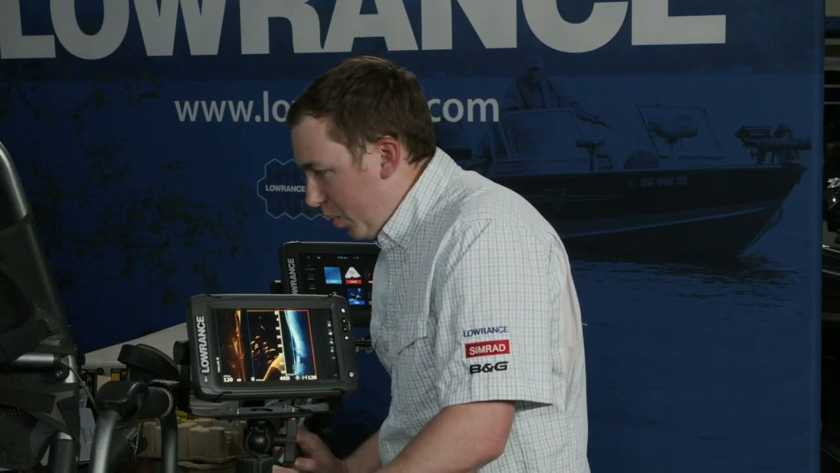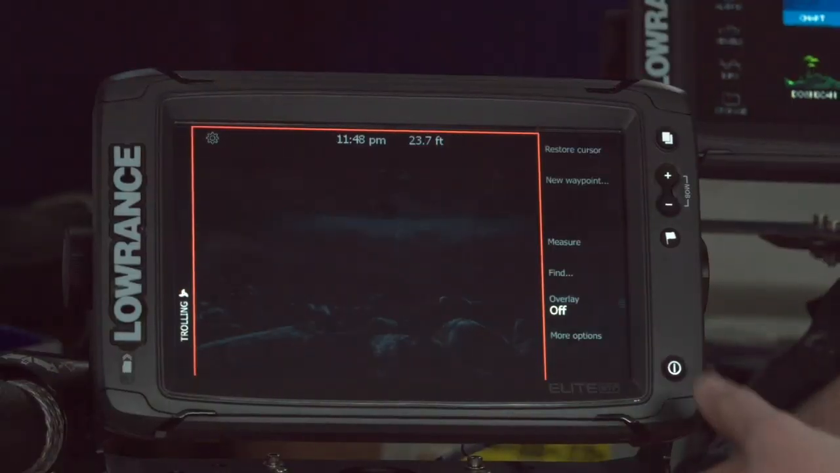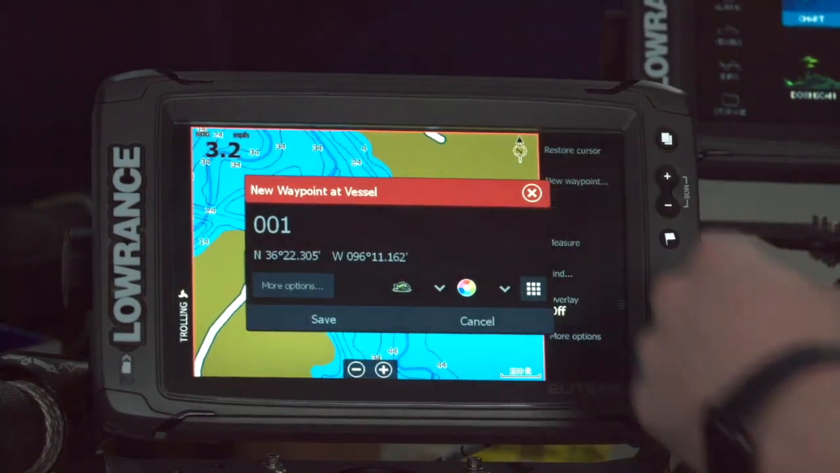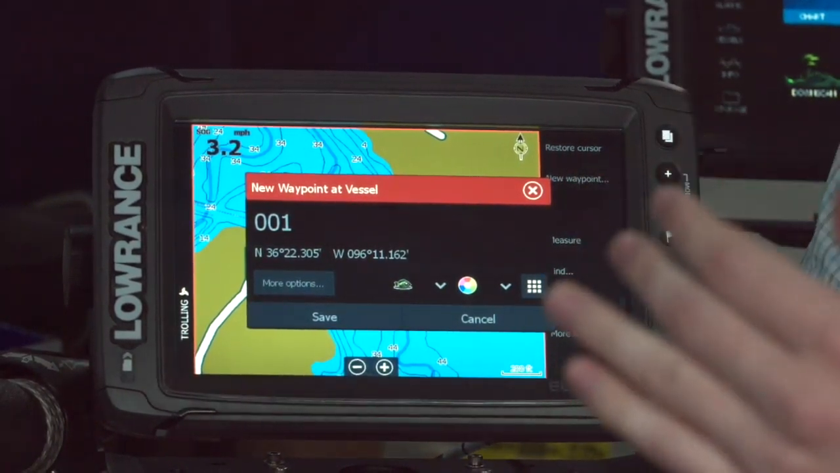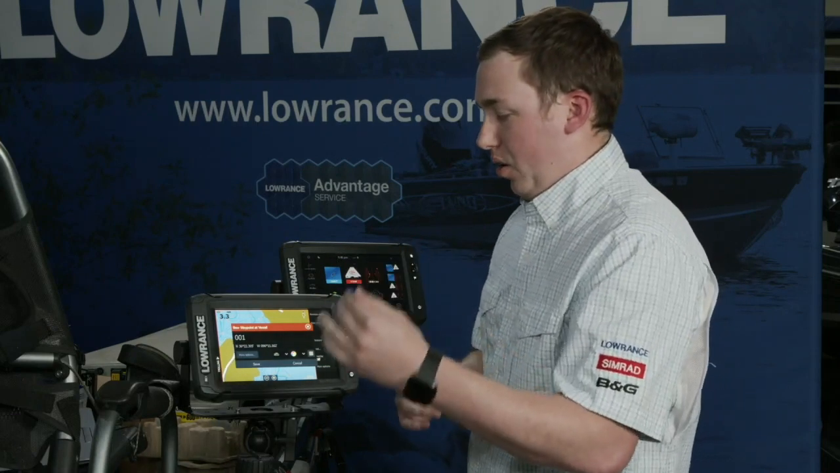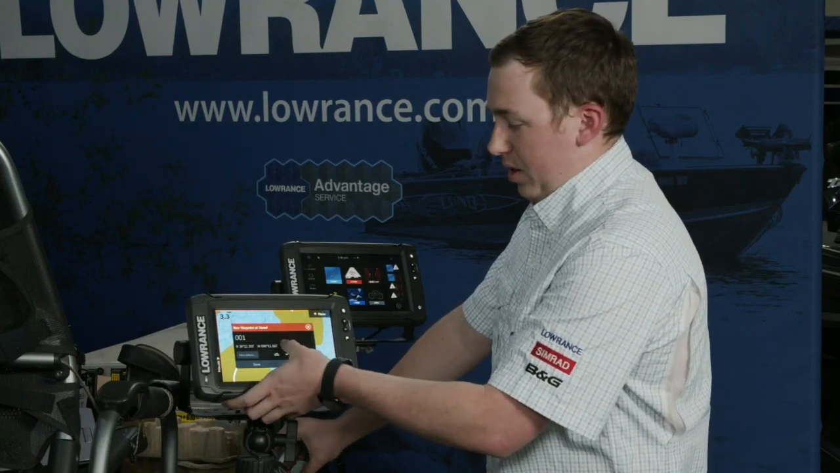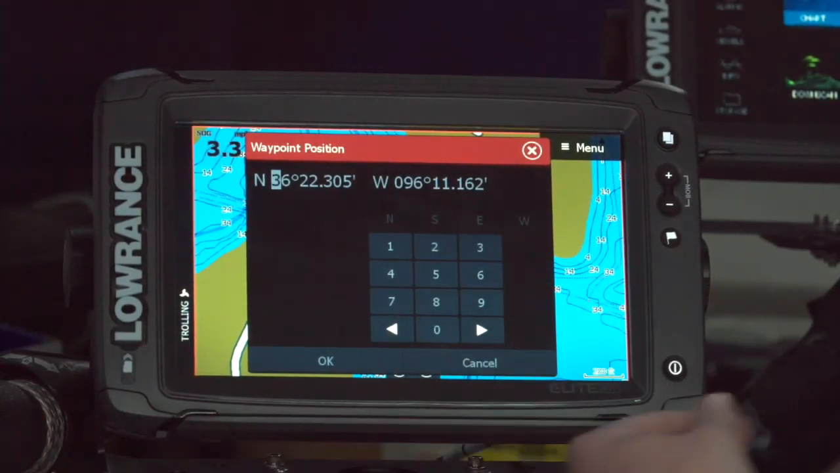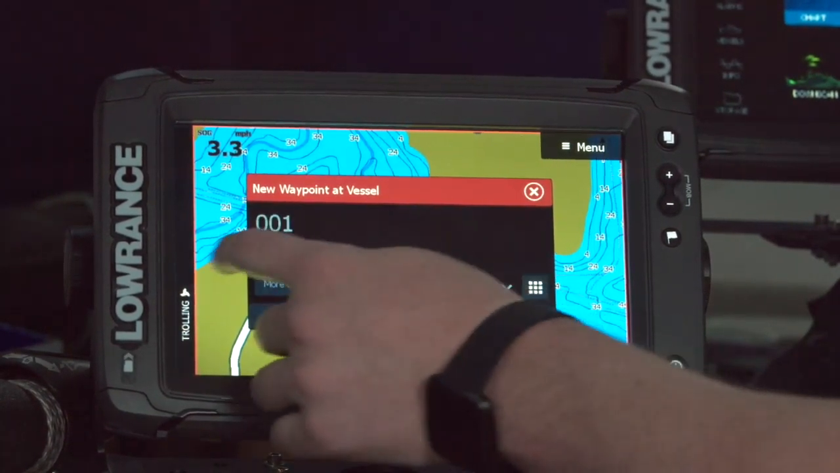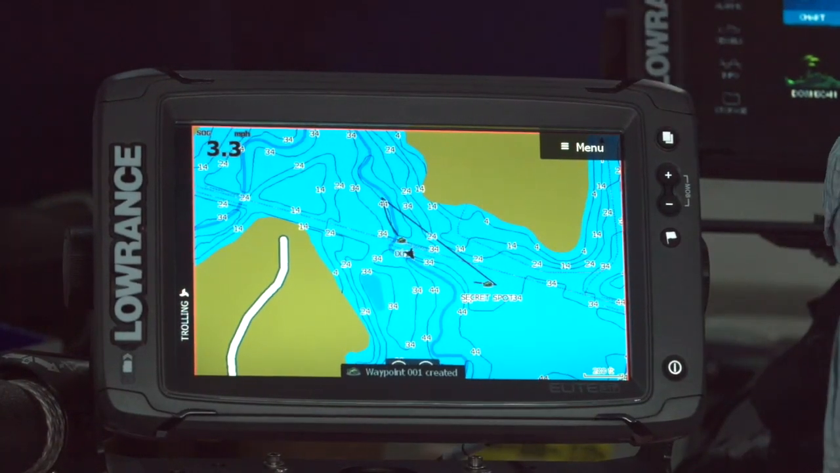Can you demonstrate how to input a waypoint with coordinates? Yep. So again, a waypoint is really pretty simple. All I have to do is press this flag button, and I get my waypoint box. If I've got, say, a list of coordinates that a buddy gave me, or if I'm moving from some other display over to an Elite Ti2, all I have to do is press that waypoint key, and you'll see I've got the coordinates here. Now I can type in whatever north, south, east, west, whatever numbers I want. As soon as I hit OK, it'll save that right in the box. And now I hit save, and it'll drop a waypoint wherever that spot was.